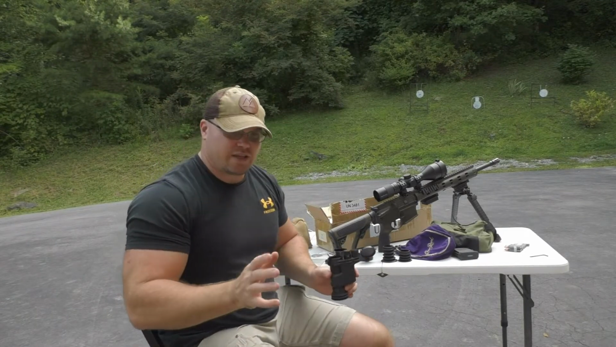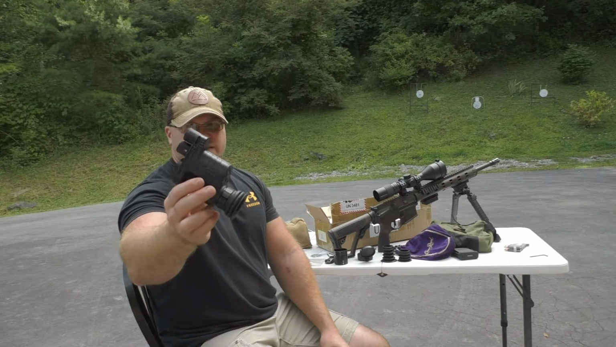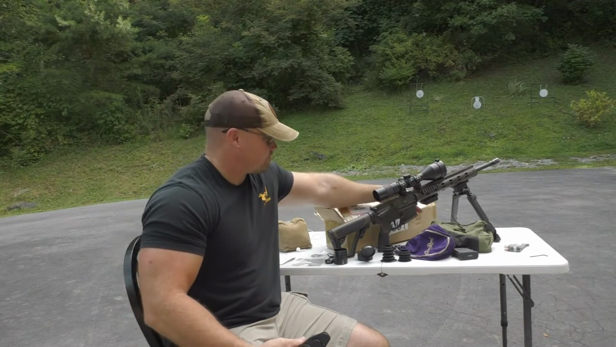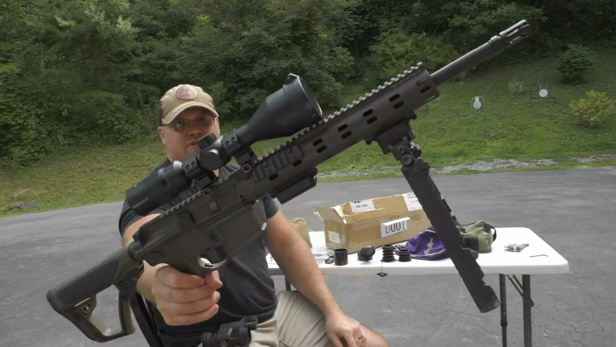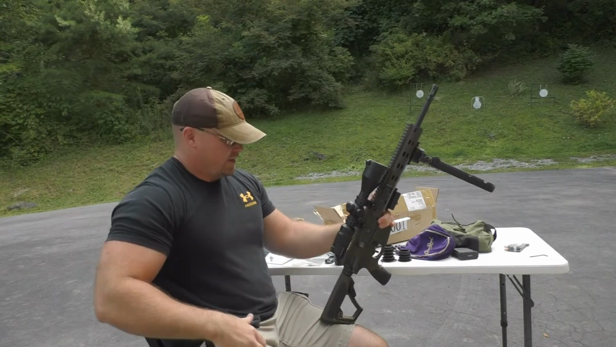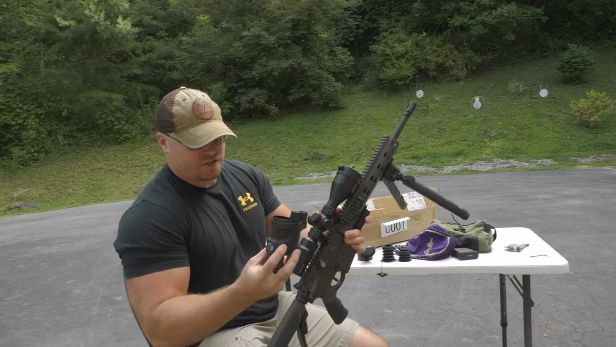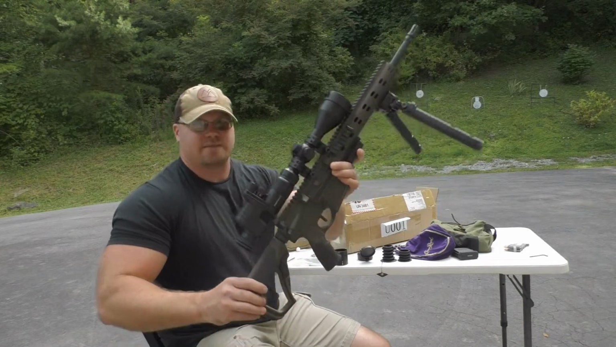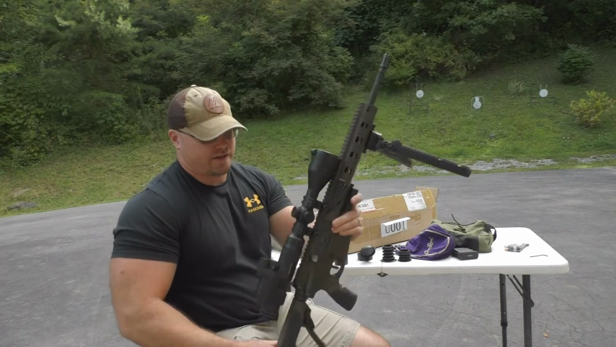Now, the interesting thing about the NV100 Plus is that they send you this scope also. They don't send you the Daniel Defense, that's mine, but they send you this scope. So it's a combo. They are meant to be used together. You'll see that the night vision just pops right onto their scope, just like that. Little push, twist, click, and it's on there.